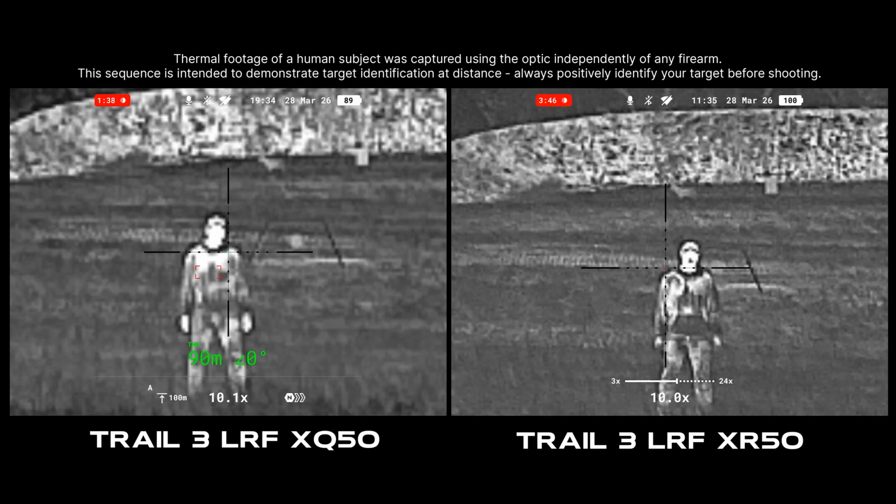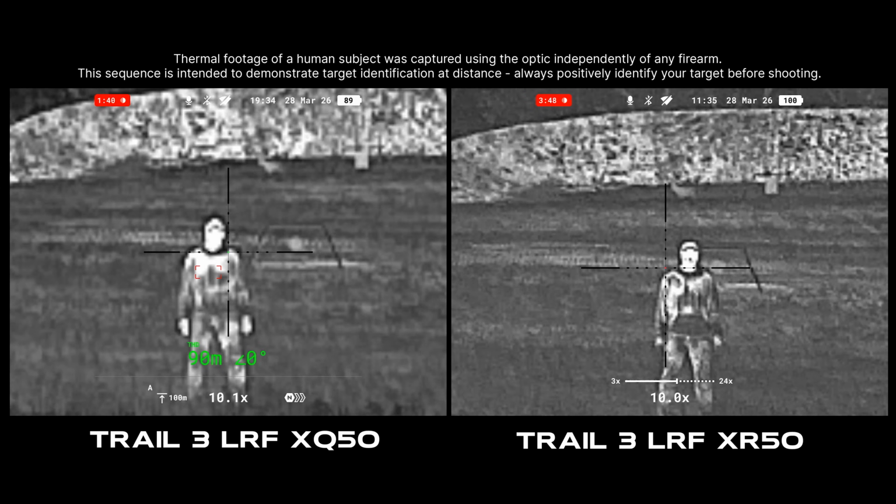It's not an optical zoom, it's a digital zoom. So when I go from base magnification to twice that magnification digitally, I'm cutting the resolution in half in width and in height, meaning I have a quarter of the resolution left in the image. So it's not going to give you more detail, it's just going to bring you closer to it. And why would you need that? Well, that's all about shot placement, really.